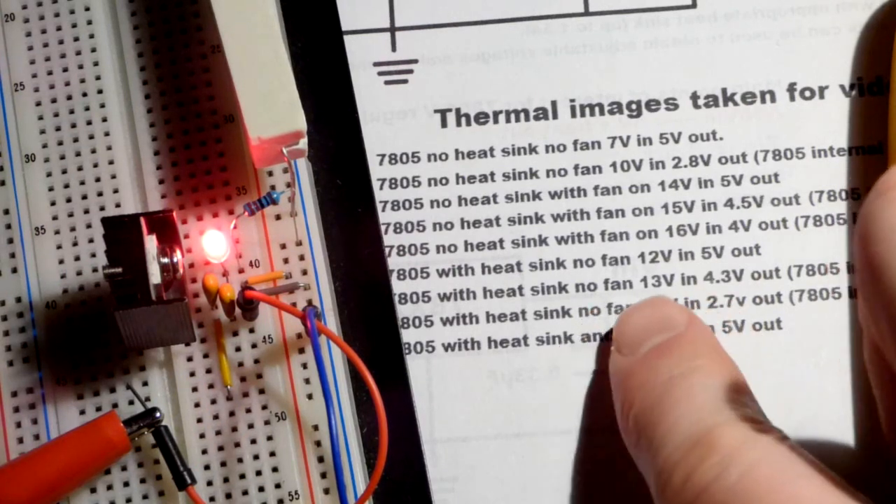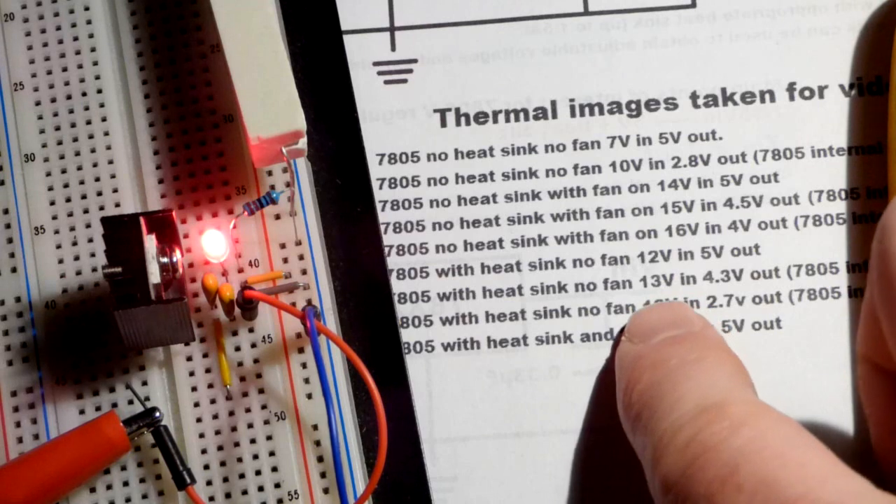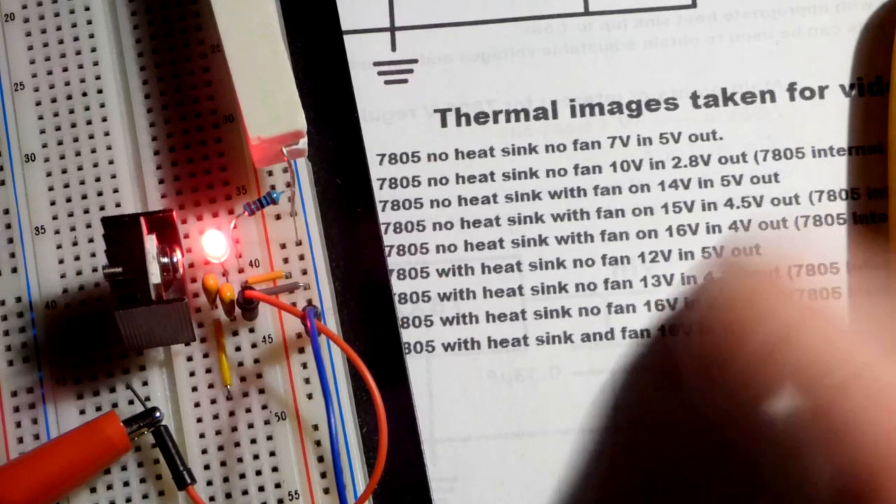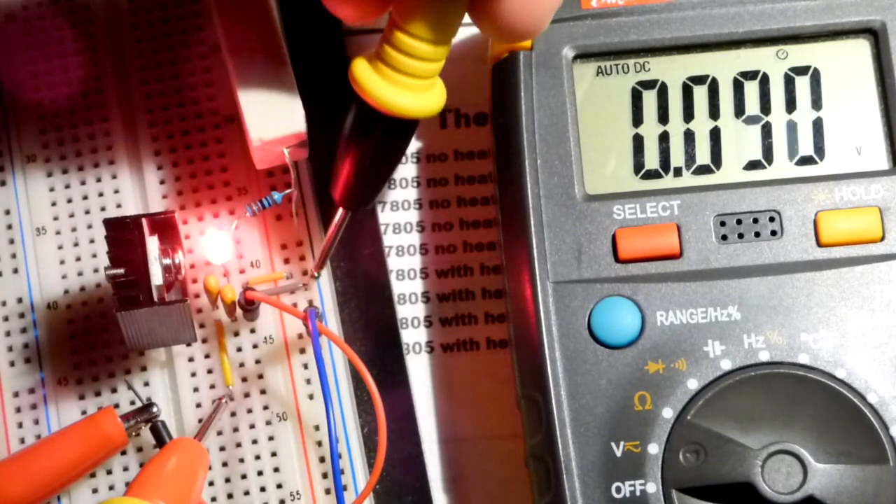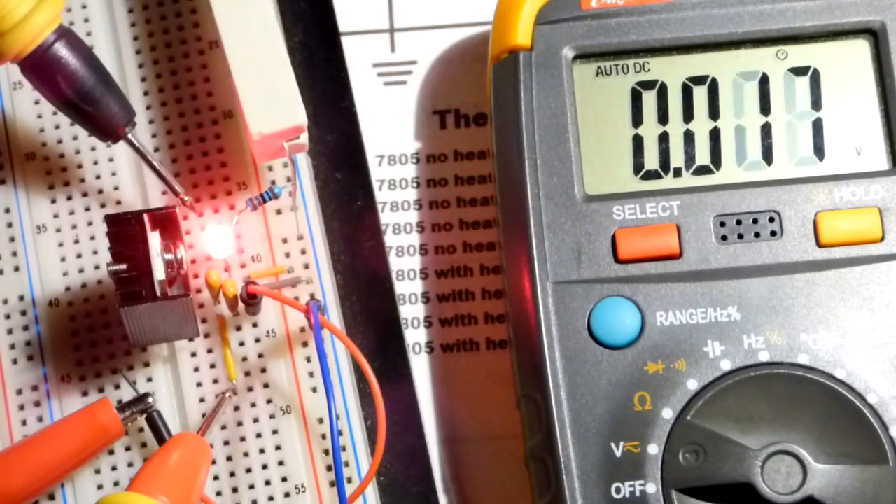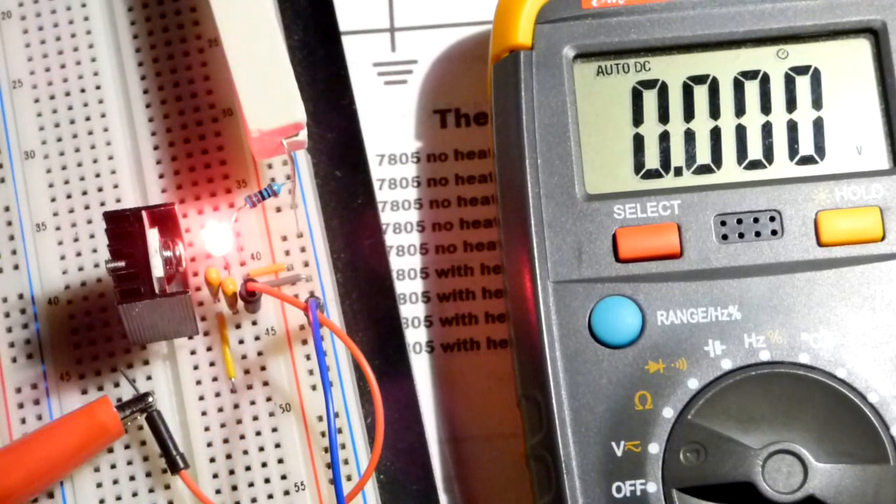And so now some time has passed. I noticed on the power supply the current dropped all of a sudden. It took a little while for it to finally kick in, but in any case now we have 13 volts coming in and about 4.3 volts going out. That's what I had earlier. It may change for whatever reason. There we go, 13 volts in, and let's see what it is going out.